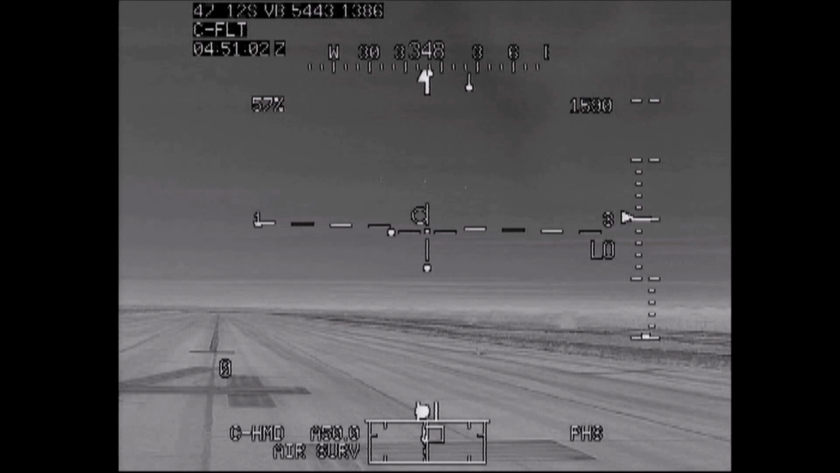It started off looking like faraway aircraft, but could it have just been bugs? Let's look at some examples of what bugs look like in infrared.